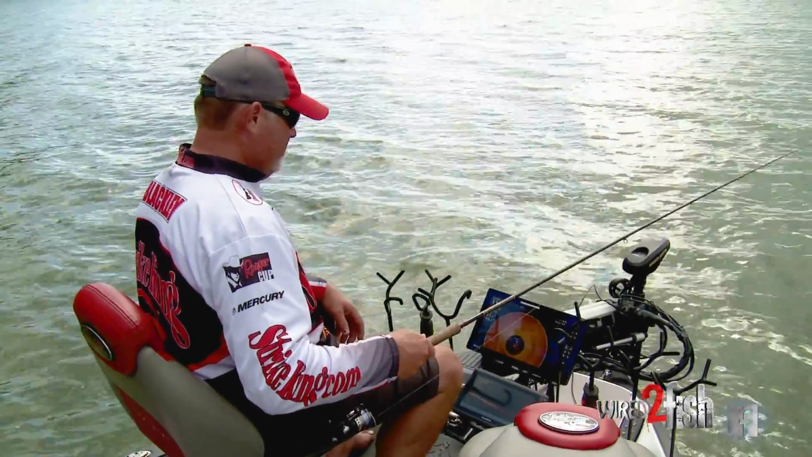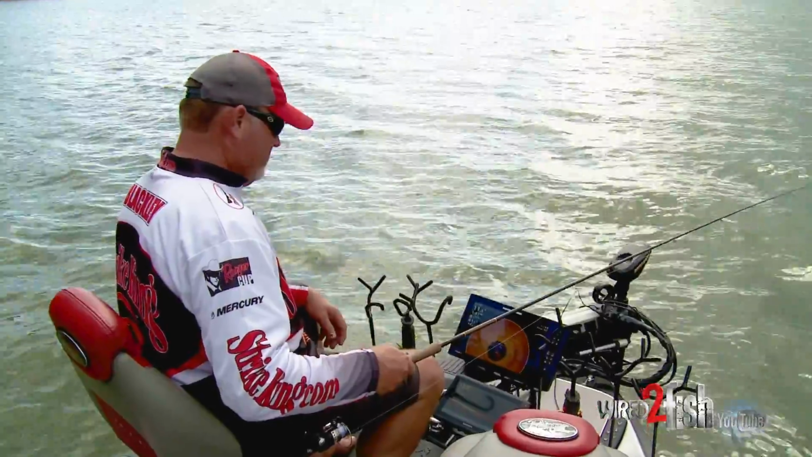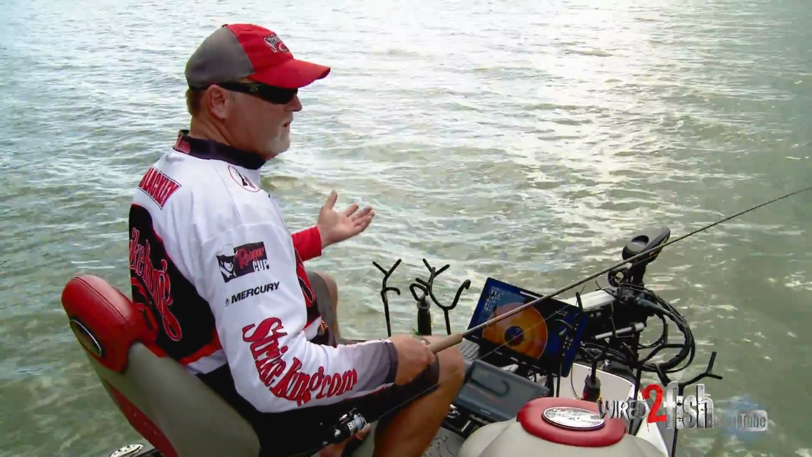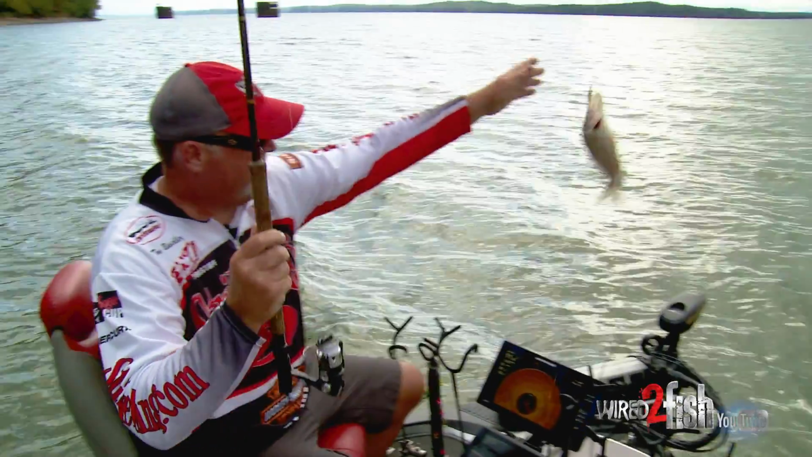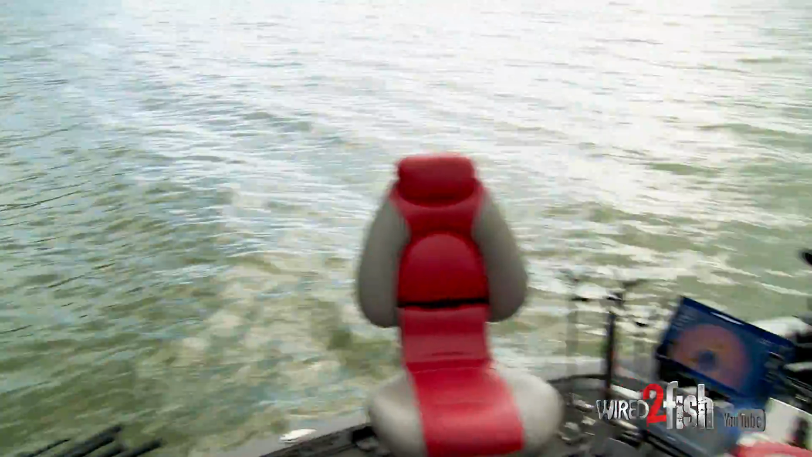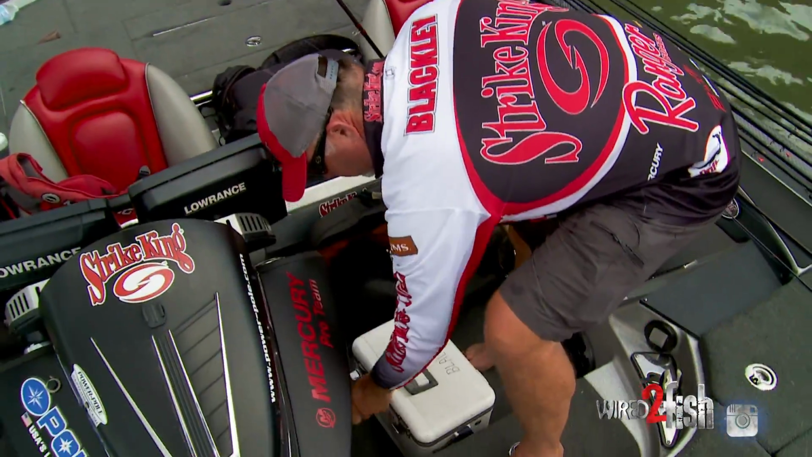So when we go to different lakes, we use our electronics to find that type structure, some kind of structure in whatever depth it seems to be that time of the year. Summertime's gonna be a little bit better fish there. Black crappie tend to seem to want to stay around these hard surfaces, where you see a lot more white crappie seems like in soft bottom.